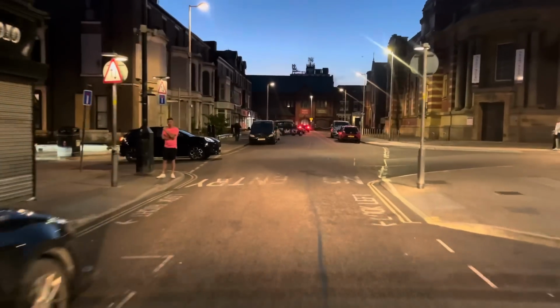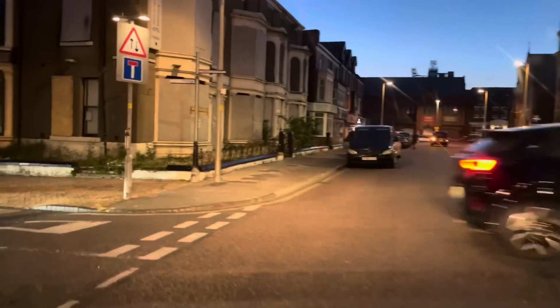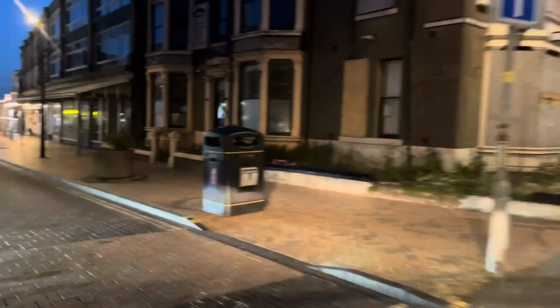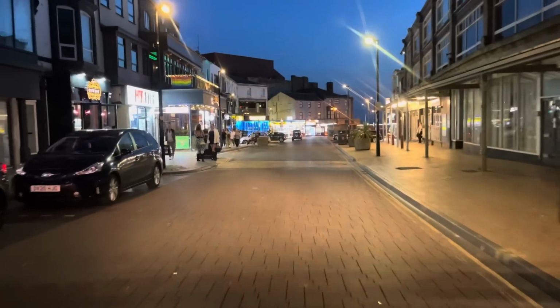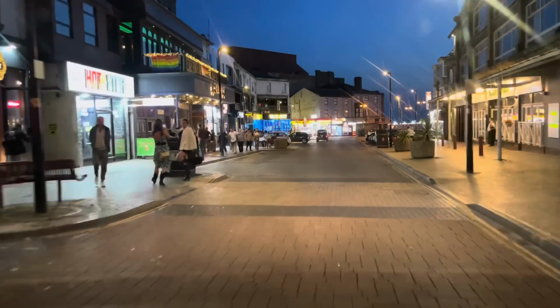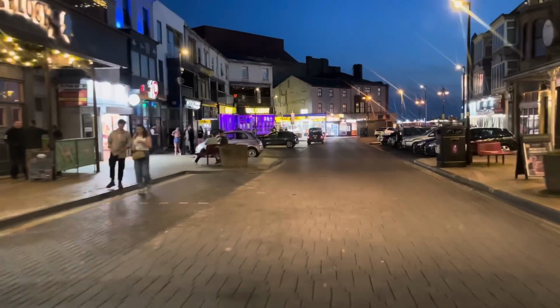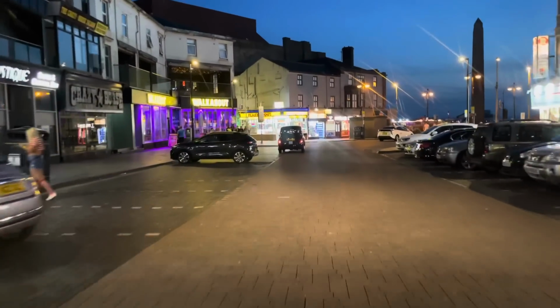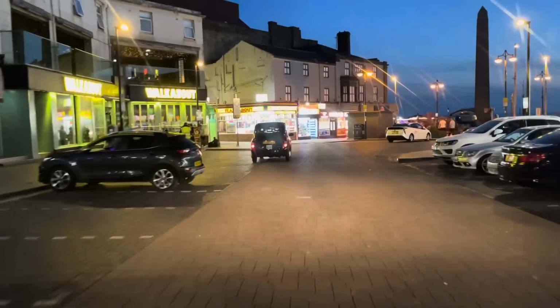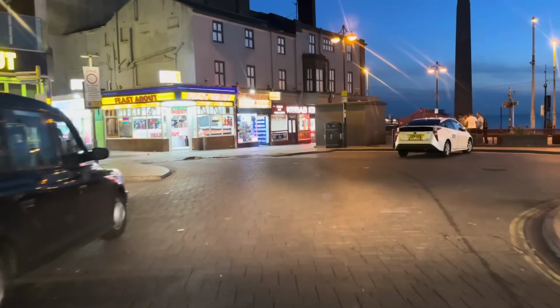Let's have a little look down here, shall we? Queen Street. This is where it all goes on down here, Queen Street. Look at this. Bit quiet at the moment, I'd say. Oh, I can hear music all round. Look at that. Sherlock's on the left. There's a new place there, Cowboy something. Obviously we've got Bar 19, Walkabout, of course, and just down here we've got the Soul Suite.